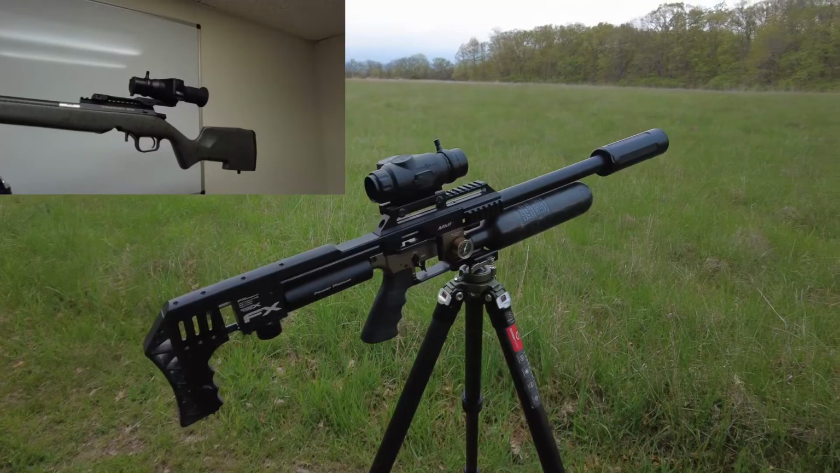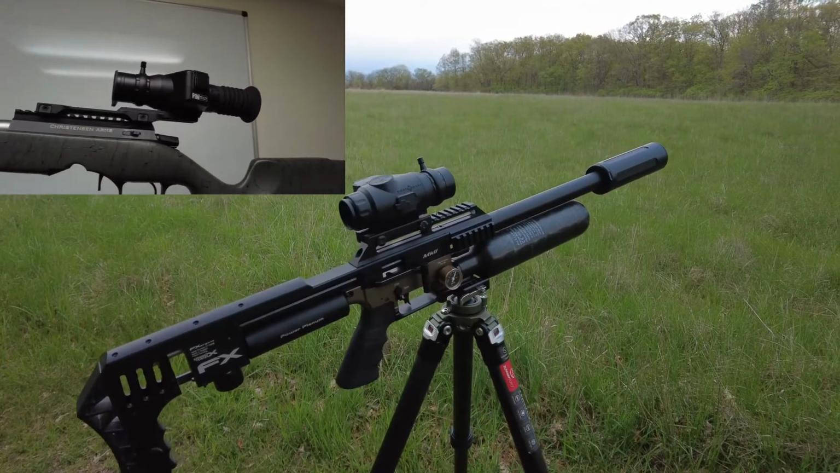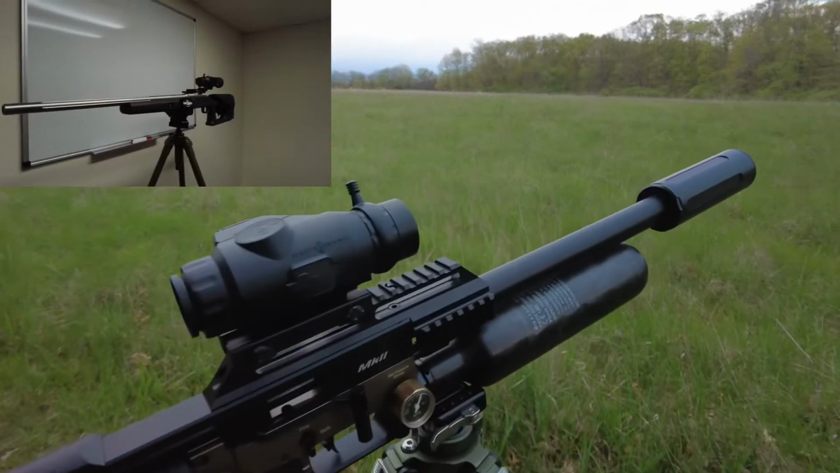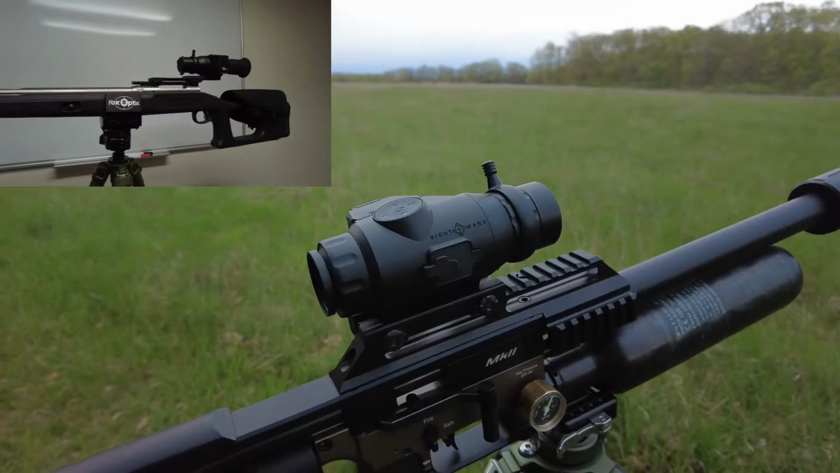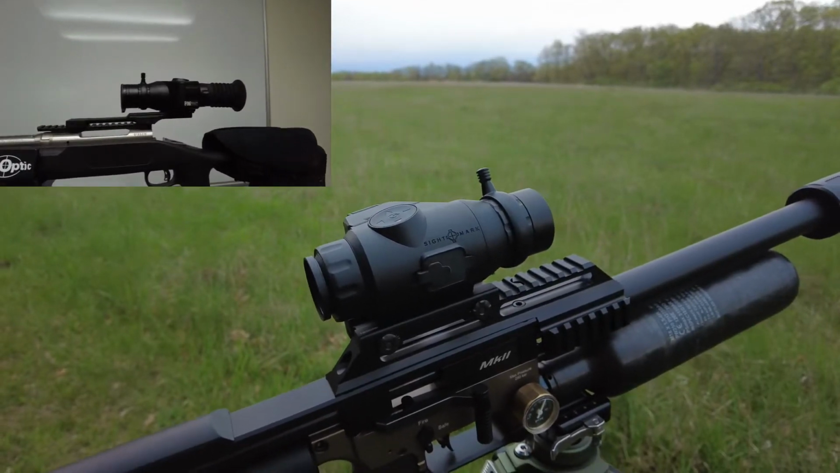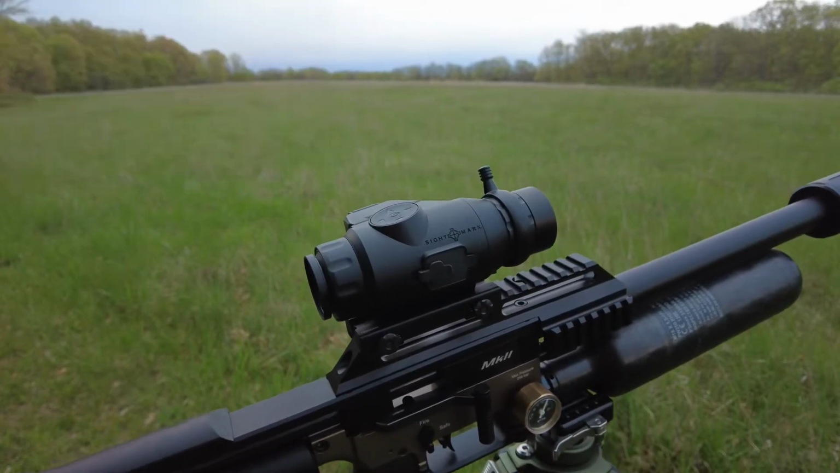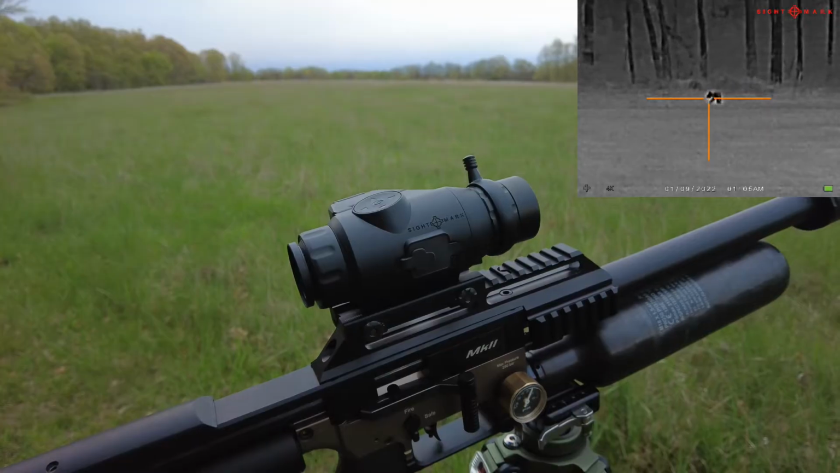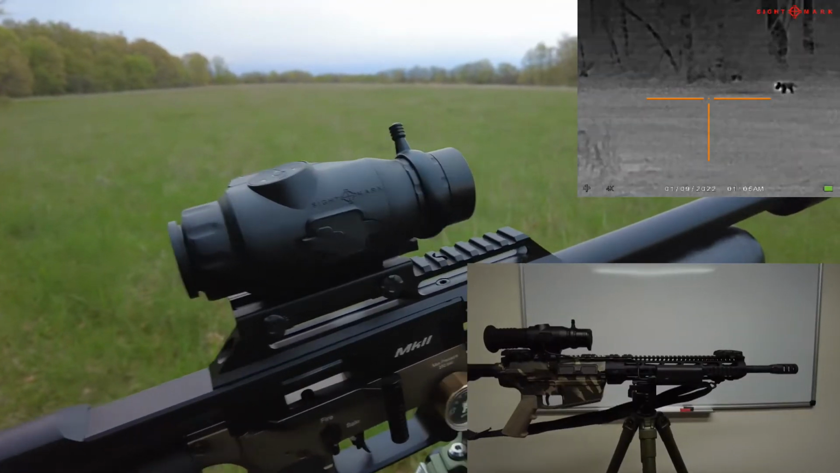I've got it on an FX 30 caliber Impact rifle. I had it on a Christensen Arms 22 long rifle. It was a really good pair for that, taking care of some raccoons, and I've had it on 223 and 308. This would be a good one for coyotes out to a couple hundred yards. Obviously this is going to be a great little device for hogs, but let's go around the device and talk about some of the features.